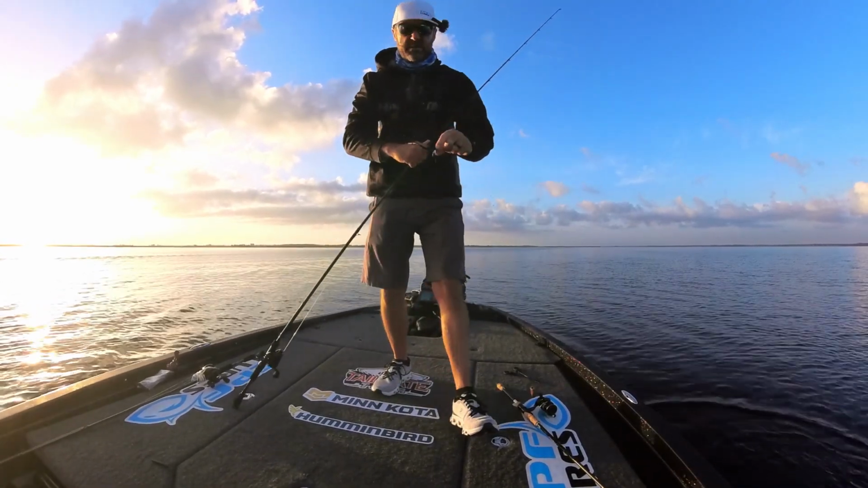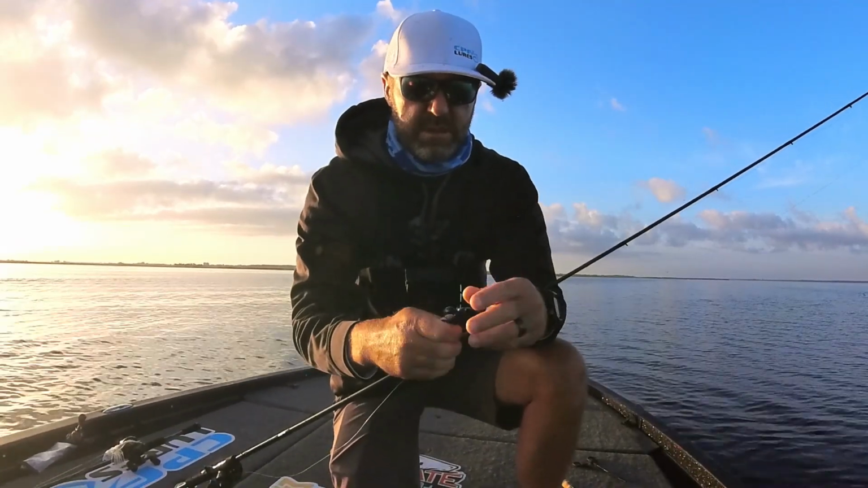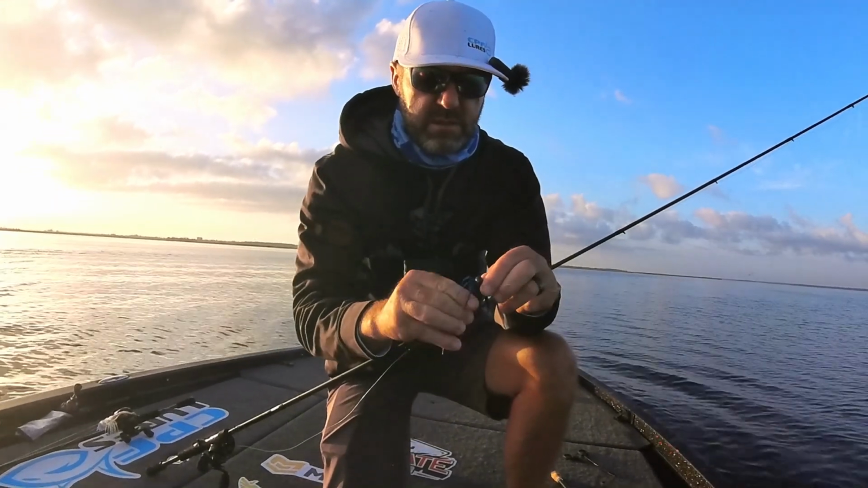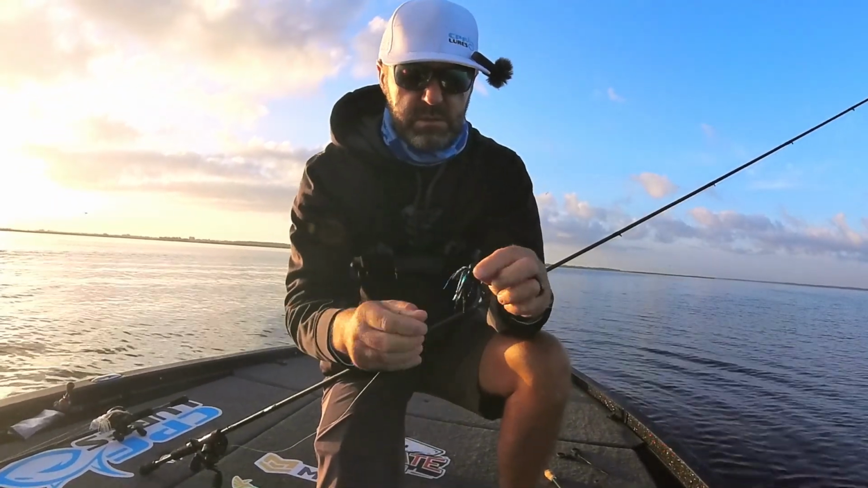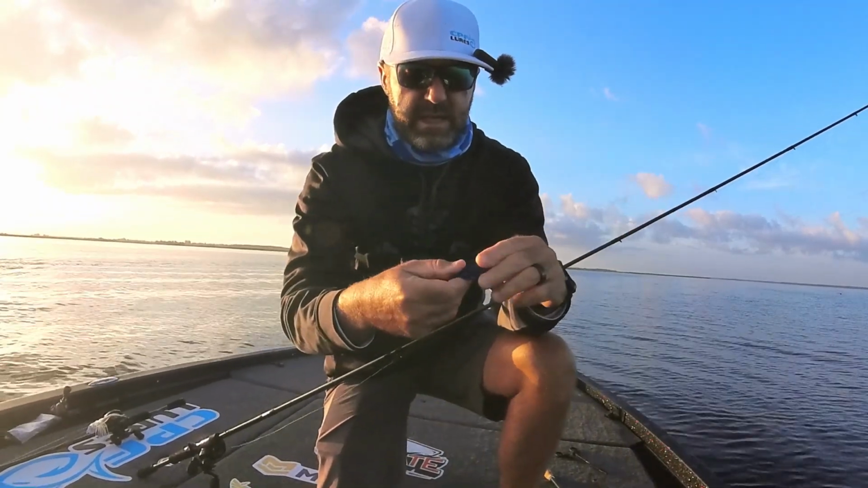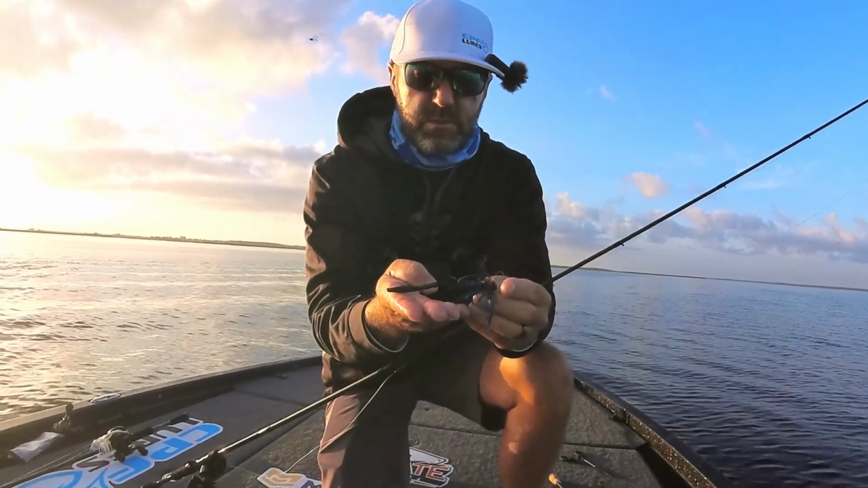Caught him on all of our new stuff. This is our little burnt tungsten 1/2 ounce football head, almost like a micro jig. This is black and blue. I trimmed the skirt up a little bit so it'll flare out there a little bit, and then I have the back 3/4 of one of our Pippin 6er floating worms on there.